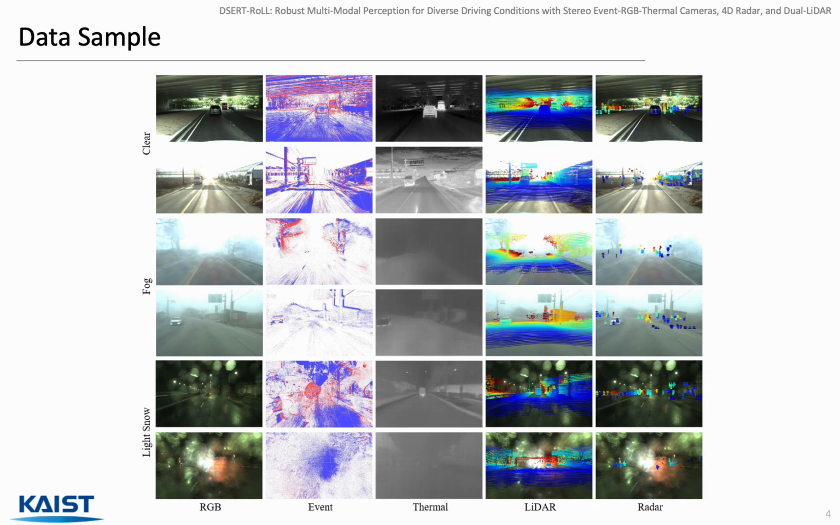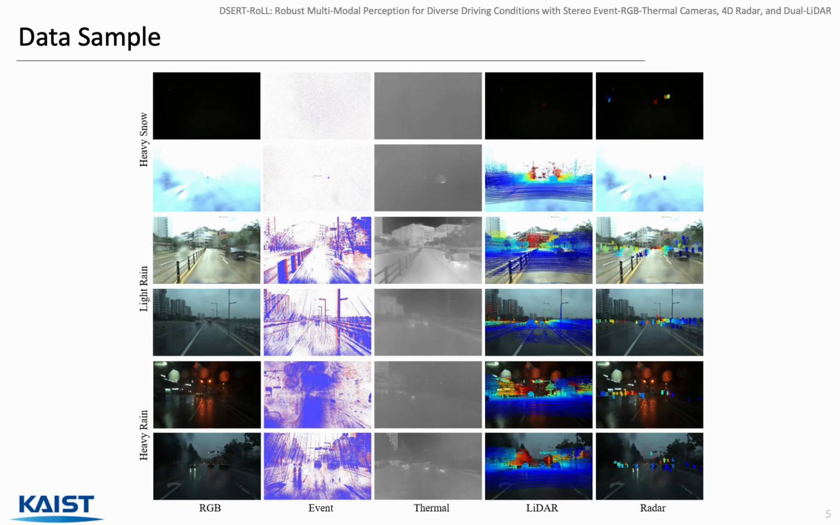Here are paired samples from our dataset, captured at the same time by all 5 modalities under clear, fog, and light snow conditions. This shows the kind of multimodal, multi-condition coverage our dataset provides. This slide shows samples under even more challenging conditions: heavy snow, light and heavy rain. Under these conditions, no single modality remains fully reliable. Each has its own failure mode, and together they complement one another.